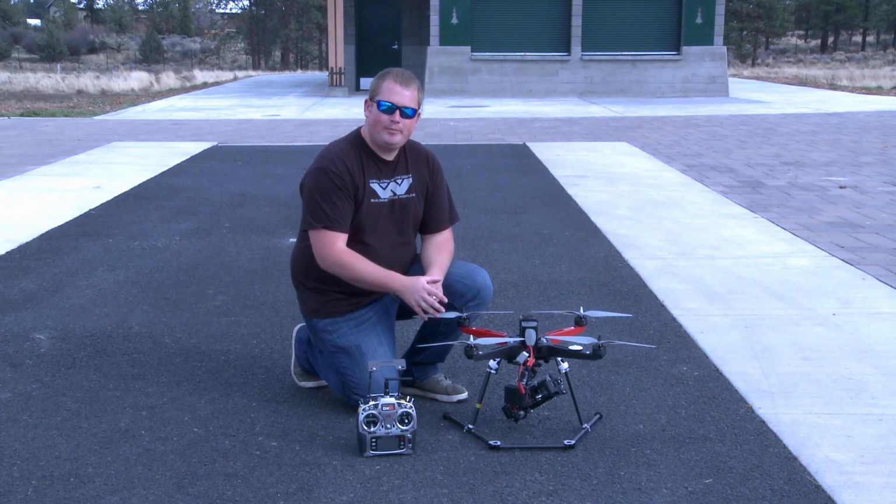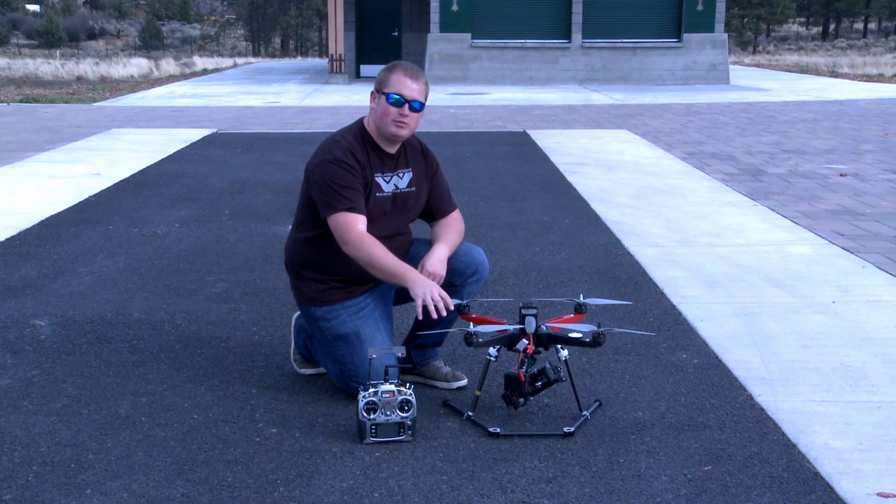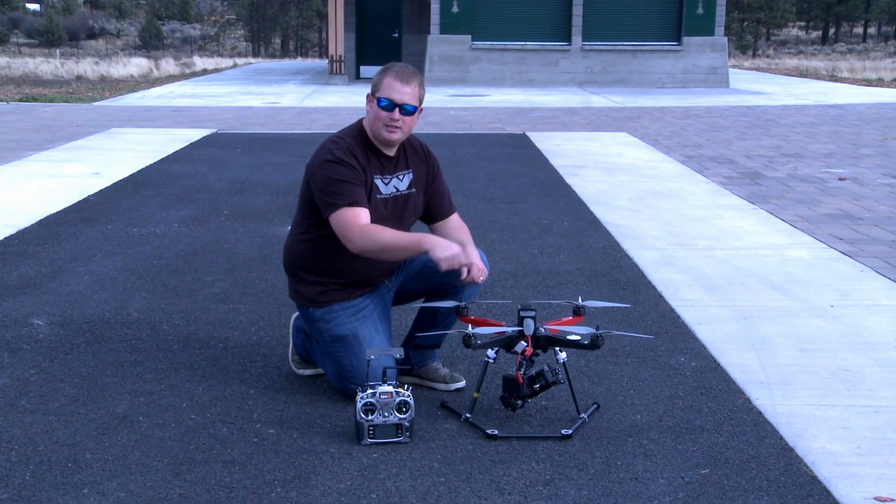We got the quad set up here. One thing that you're going to have to do when you take it out of the case is you're going to have to put the props on. There's two different types of props, and then there's two different types of prop nuts. Each of the prop nuts is a self-tightening nut.